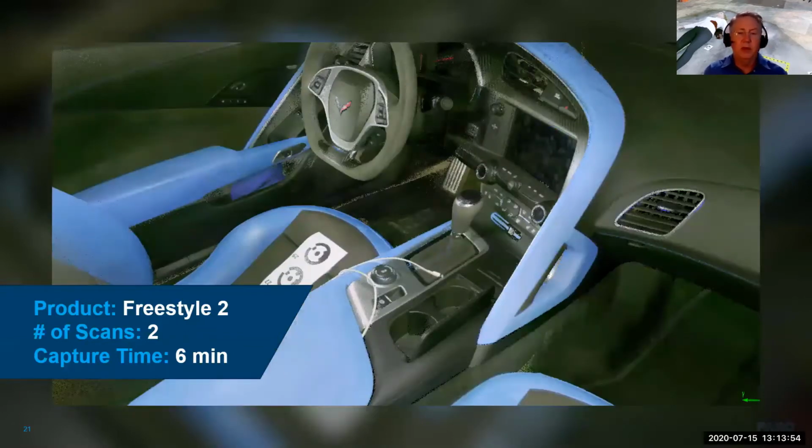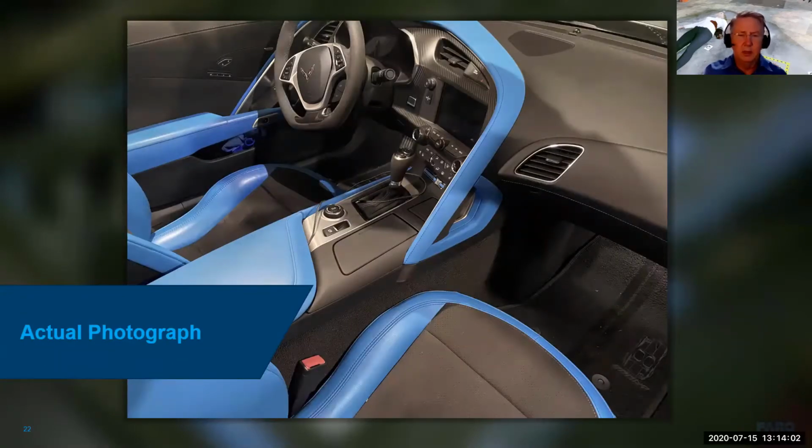Here's a view just from the other side. And again, you can see all of the details from the air conditioning vents to the logos and everything in the vehicle. And here, just as a reference, here's the actual photo of the interior. It's not the same lighting because we don't have the strobe from the scanner illuminating it. So just to show you how close it is.